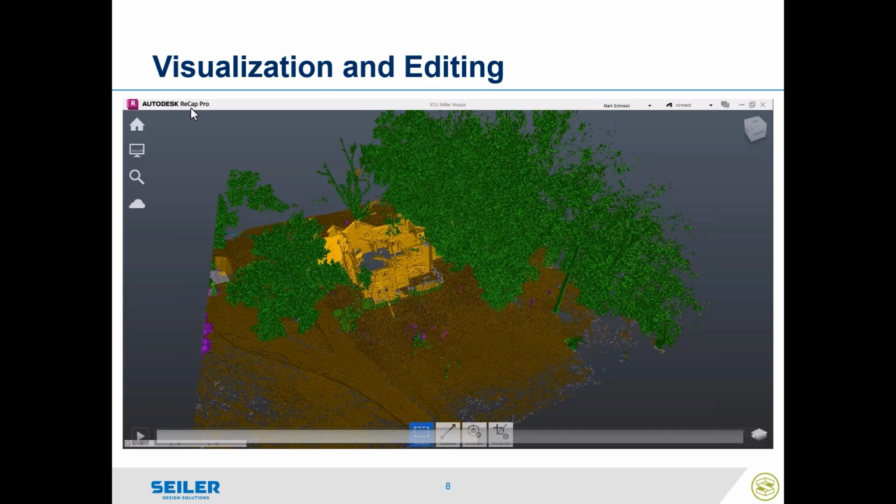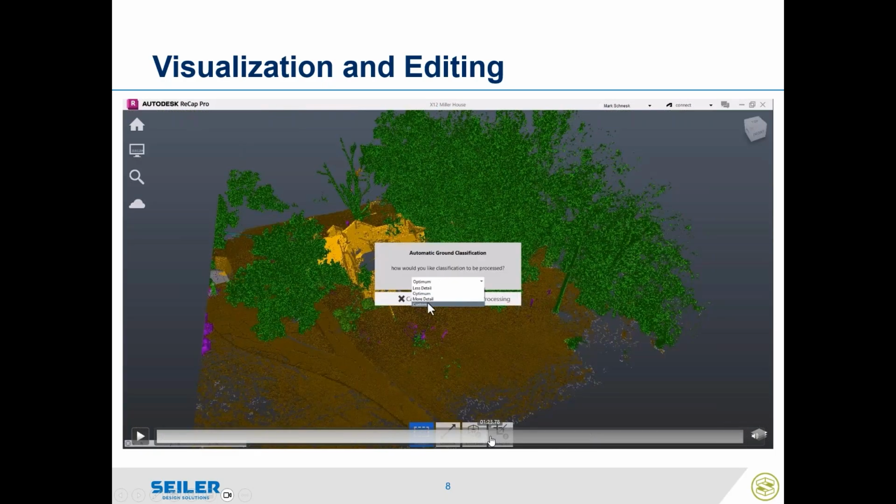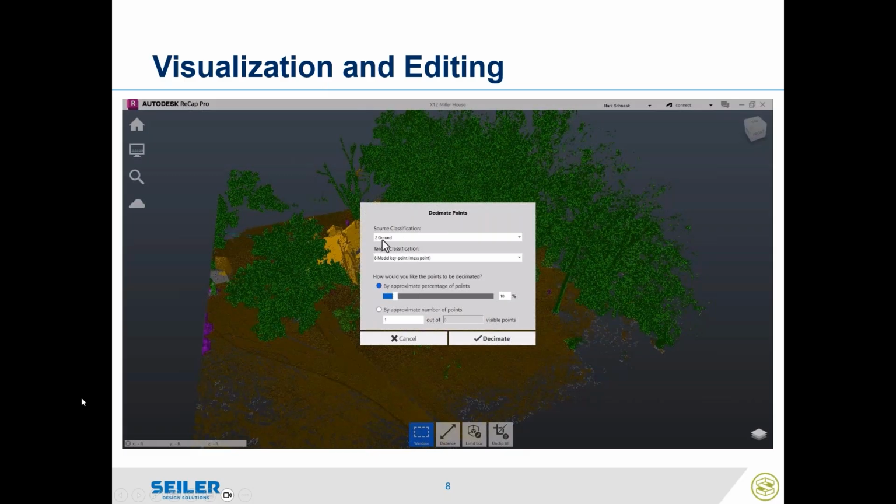Similar to what Greg showed with the decimation tool in TBC, ReCap Pro does have a decimation tool. So if I didn't want to, let's go ahead and play on there. There we go. Oh, I gotta start at the beginning here. There we go. So there's the automatic ground classification. I just choose the detail, the amount of decimation or amount of ground classification I wanted. There's also the decimation point tool, where it comes from the ground. It'll take those points and put it in class 8, the model key points.